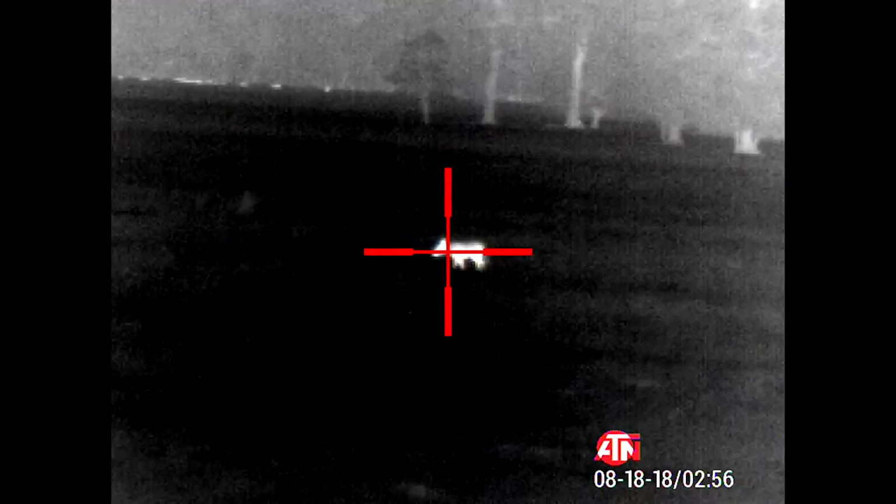Came to just about 100 yards. He's 111. Whoever wants to kill him, kill him. Good shot. And that's when we got him. Coyote down.